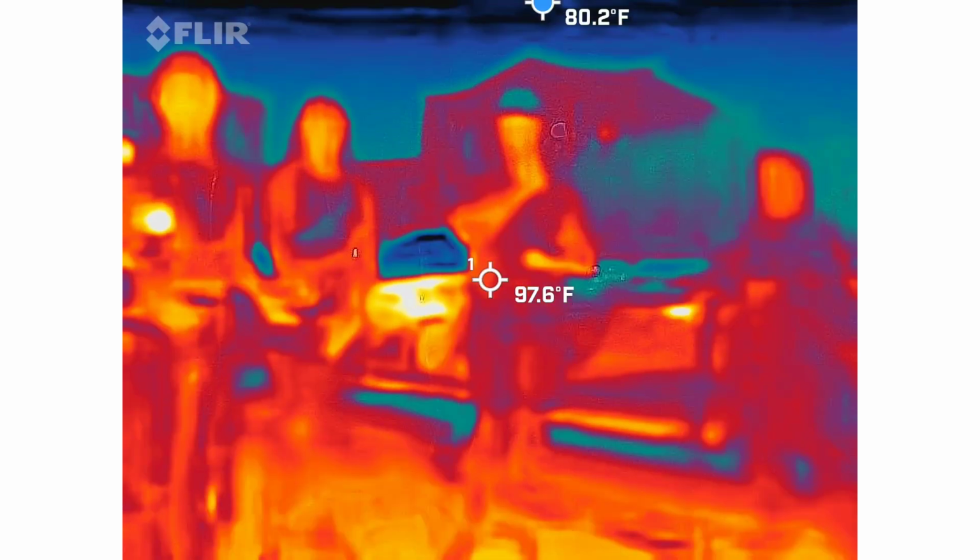All the way up. Move the camera. Yeah. Sorry. It's okay. It happens.